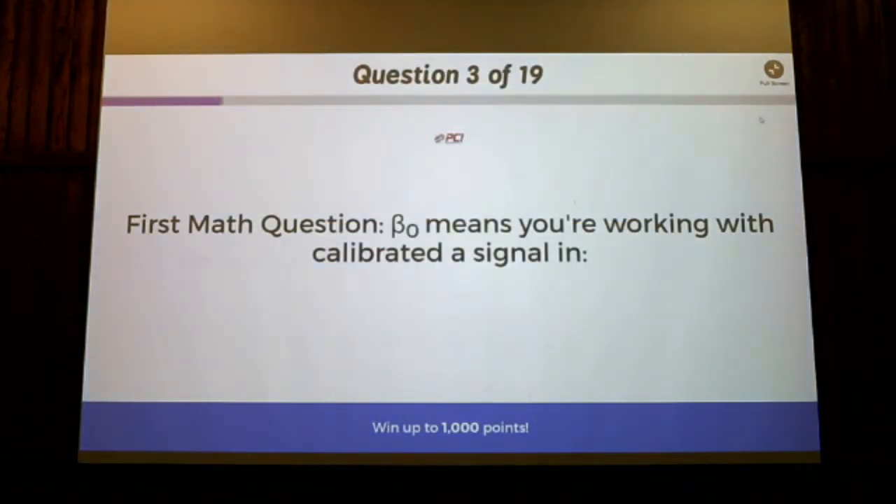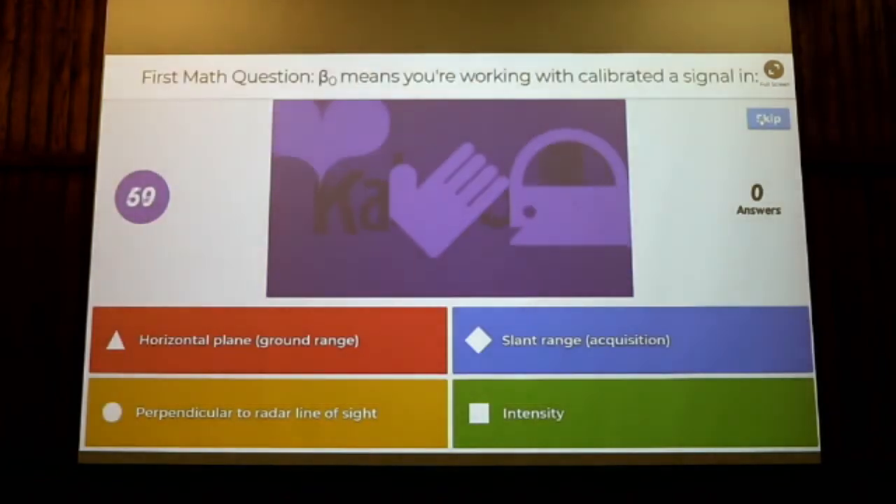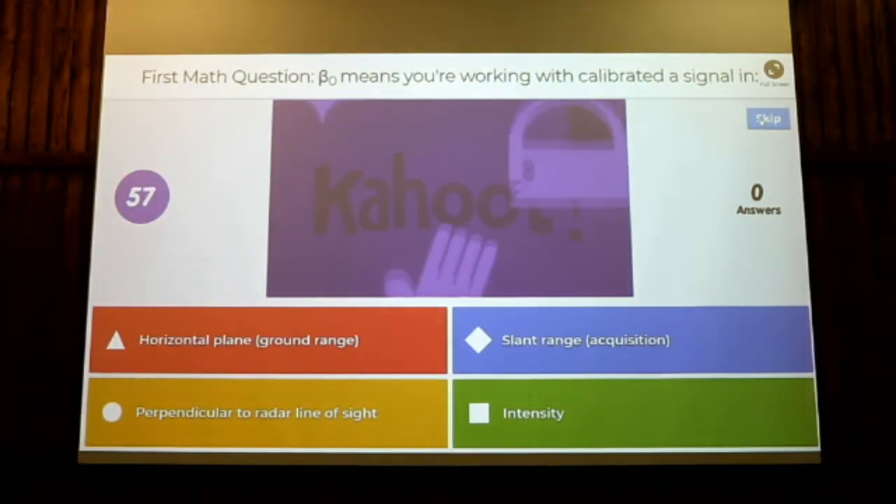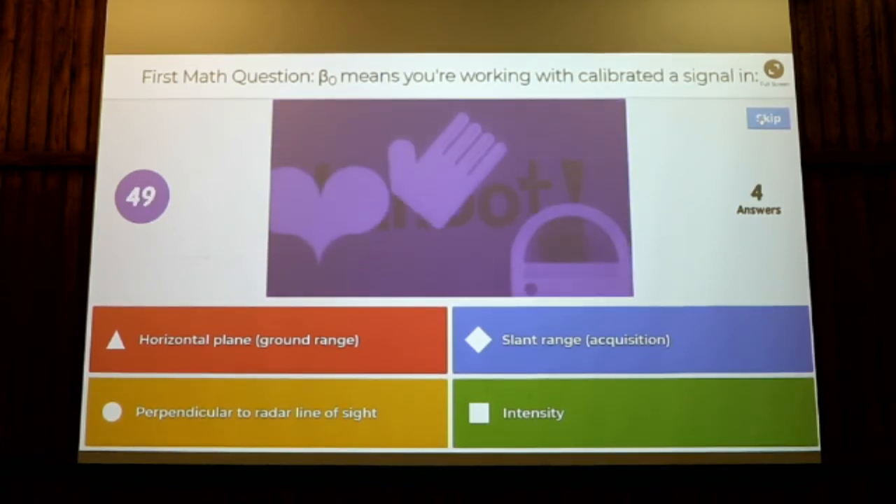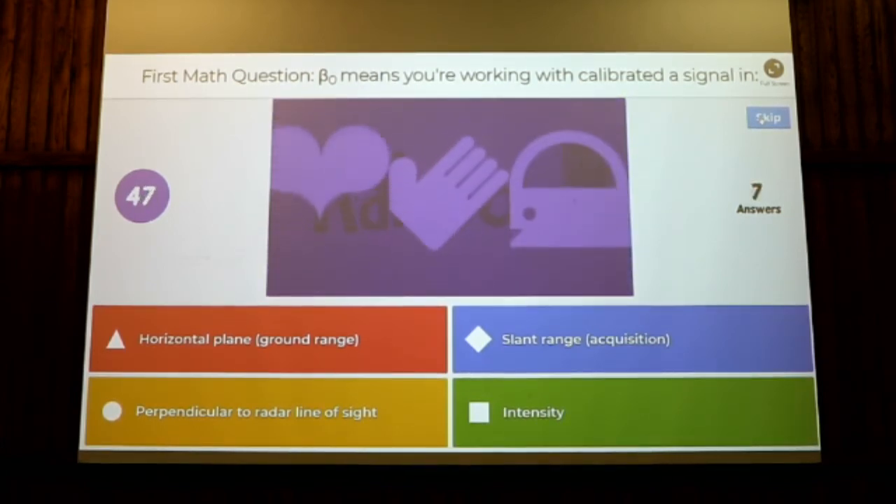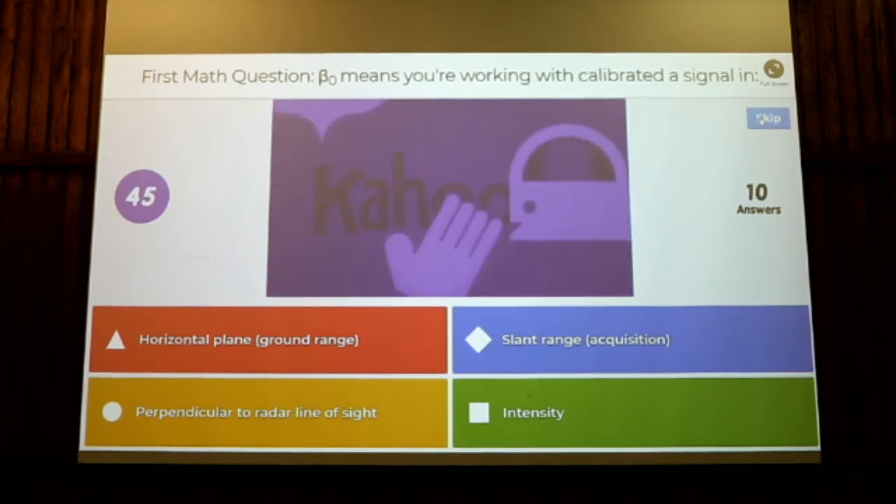Okay, first math question. This symbol means that you're working with calibrated signal in horizontal plane, ground range, slant range, acquisition perpendicular to radar line of sight, or intensity. So the symbol is at the front there. I think it's beta naught. Is it, John? Yeah.